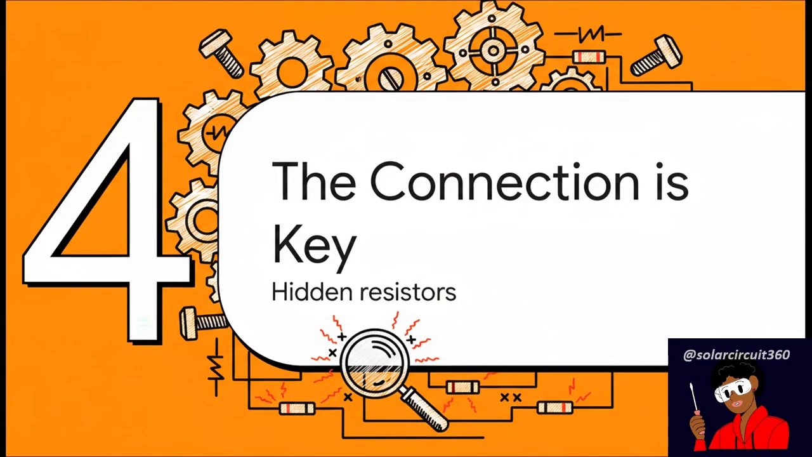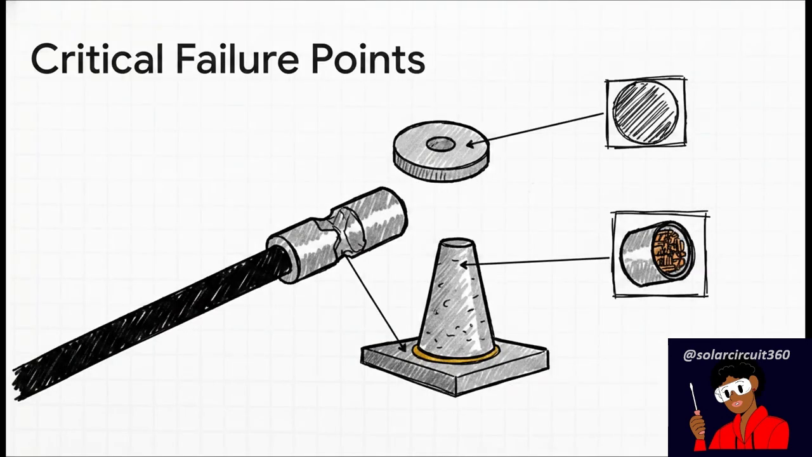So, if the connection is ground zero, where exactly are these hidden resistors? Let's pinpoint the exact mechanical spots where this failure is born. See, the resistance isn't in just one single place. It's the sum of tiny imperfections at multiple points. We're talking about the spot where the metal lug actually touches the terminal, the quality of the crimp that's holding the wire inside that lug, and, yep, even the surface of the battery post itself. Each one adds a tiny bit of resistance that contributes to the fire.